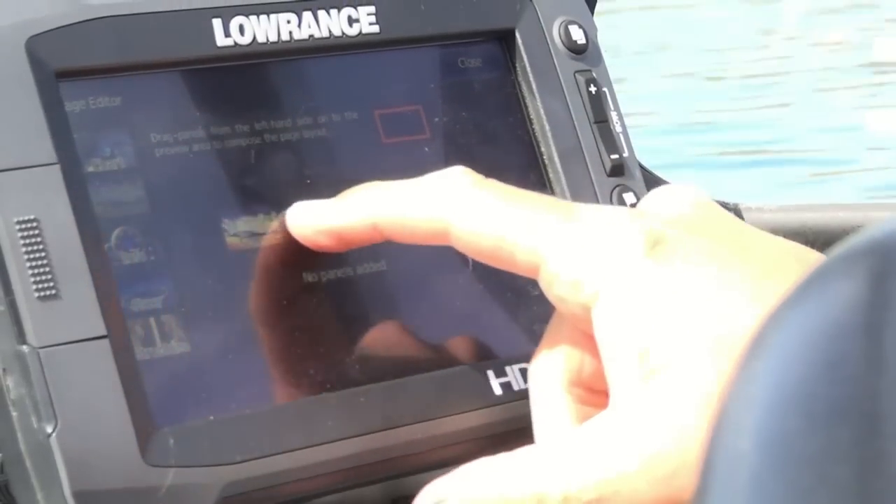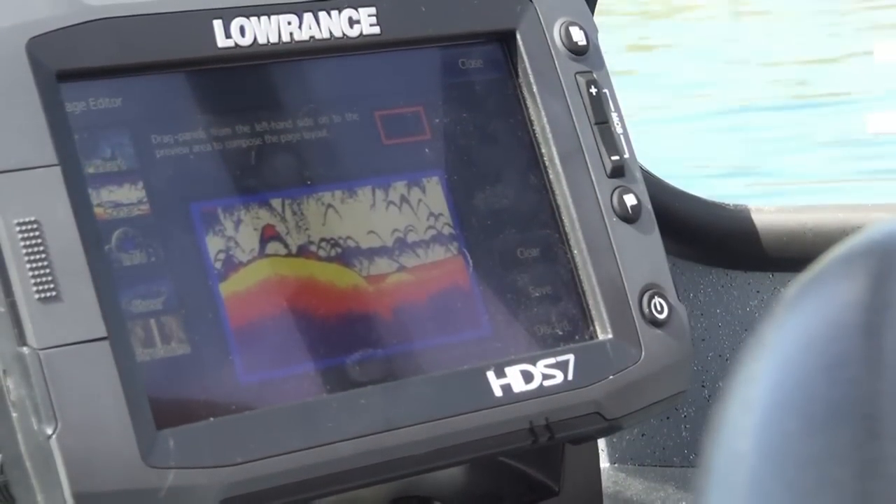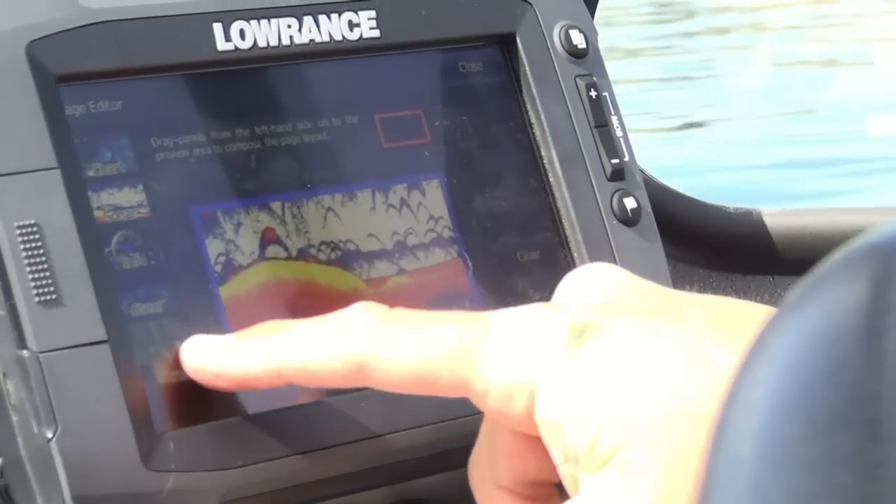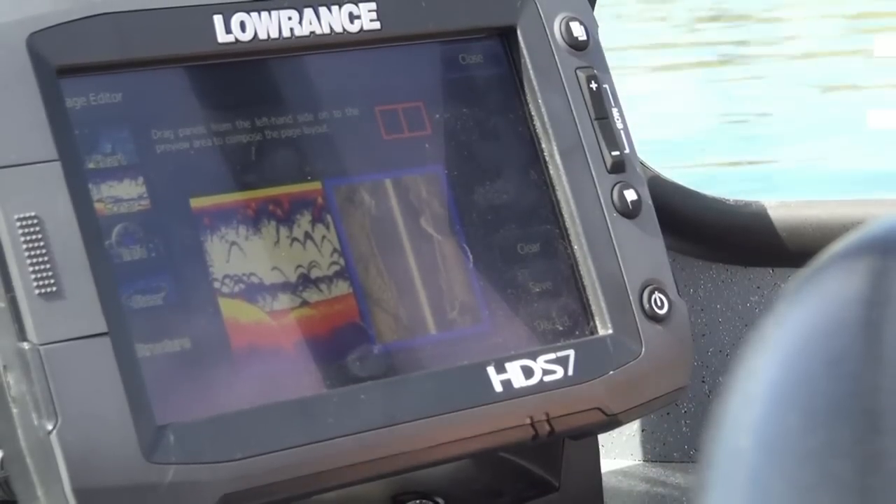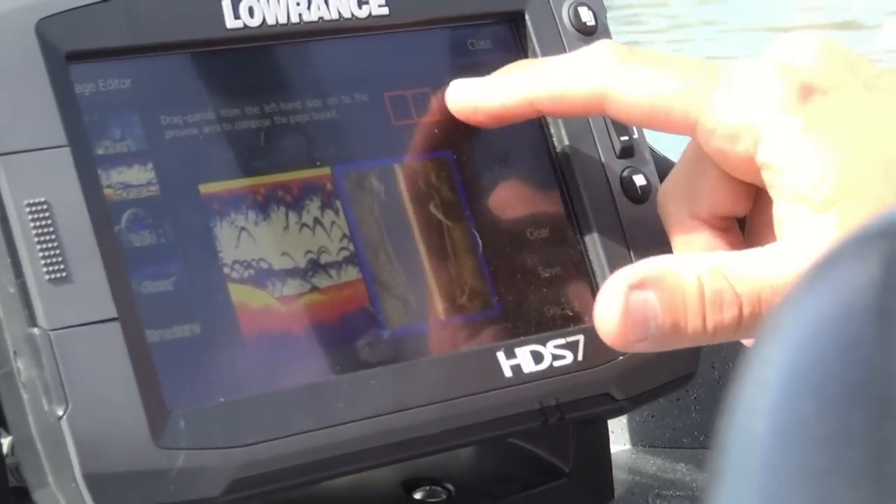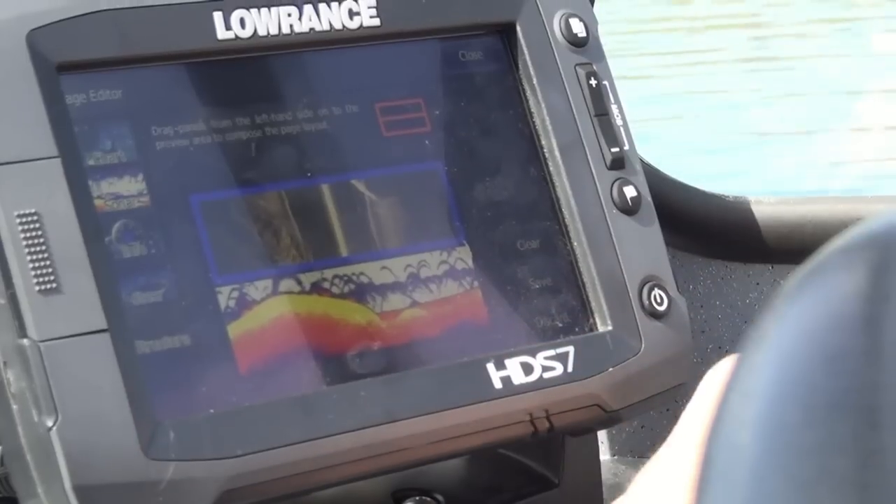Let's say I want to look at the fish finder, the sonar. I put that in right there. And I also want to look at structure scan. I can grab that, put it over here with my finger, and it's going to go off to the side. Actually, I think I want sonar on top of that, so I can come up here and change that.